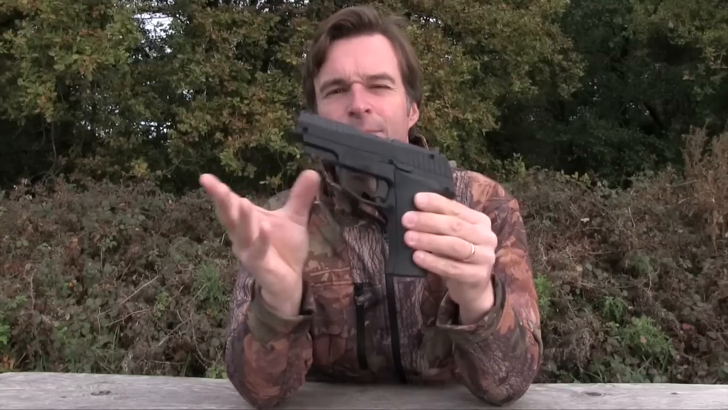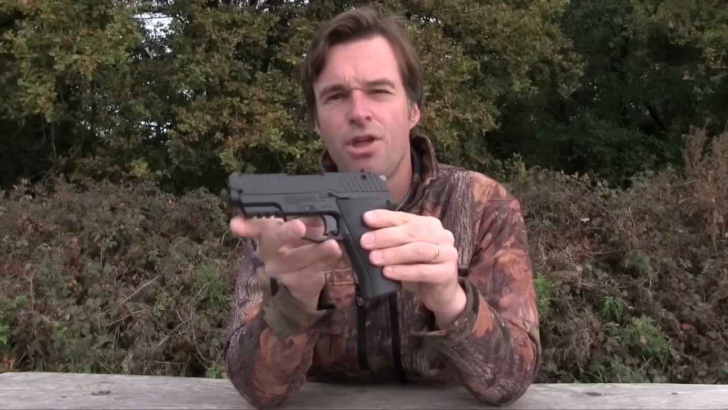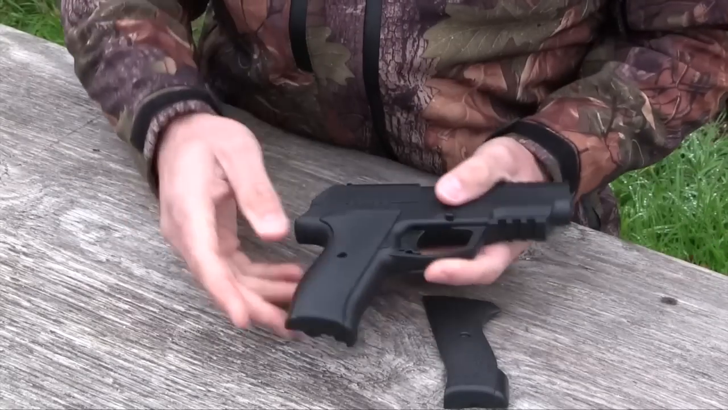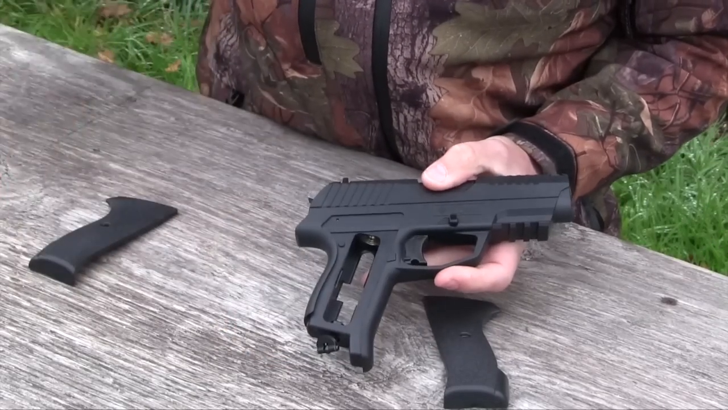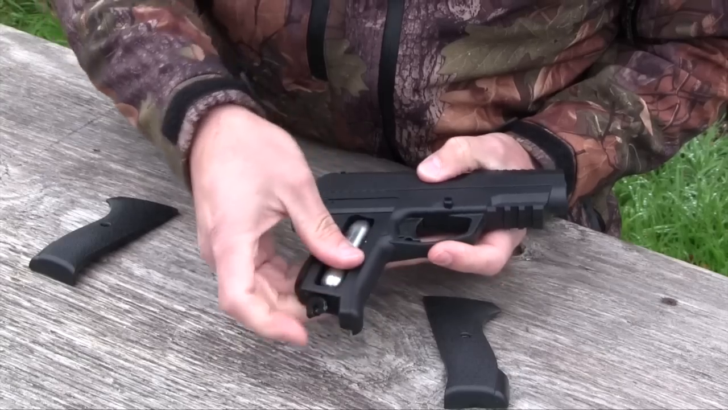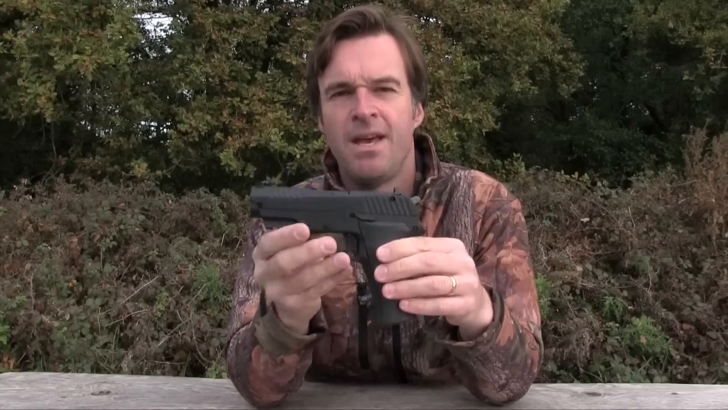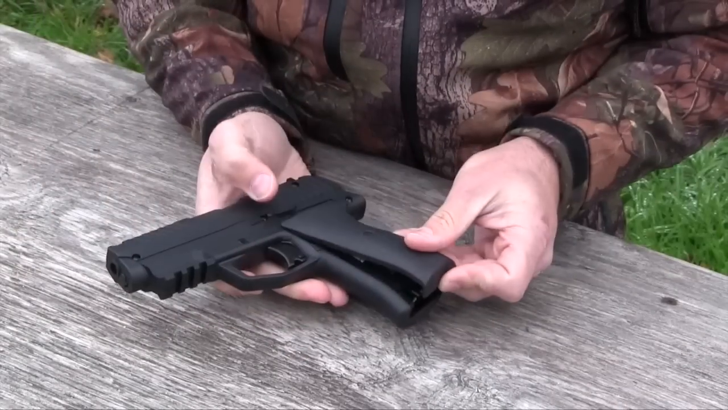Loading a CO2 capsule is simple. Use the thumb recess to flip off the left-hand side of the grip and then push off the right-hand side to expose the housing. Push in a CO2 capsule, neck end first, and then tighten down the piercing wing clockwise to tap into the capsule. Push the grips back into place and the job is done.